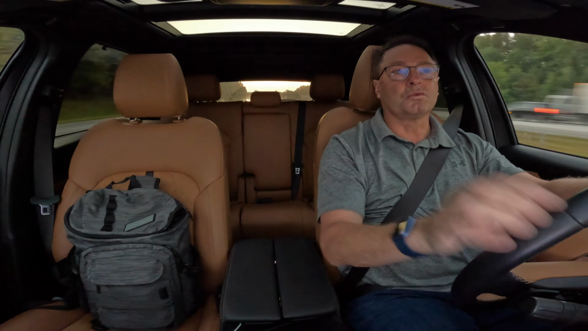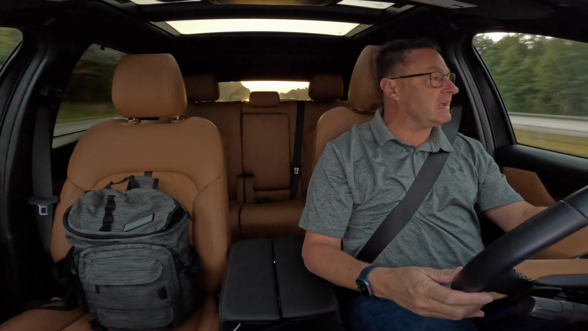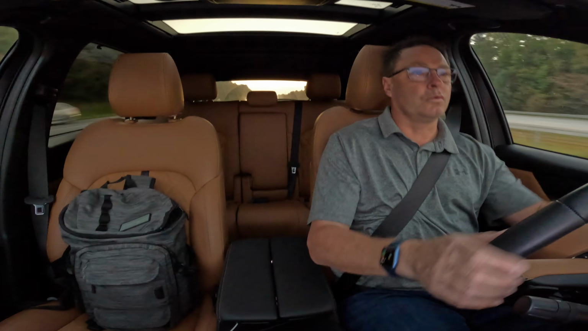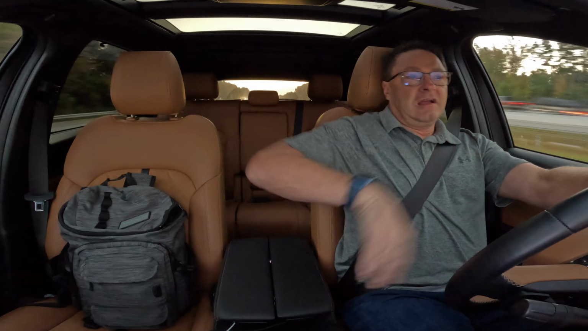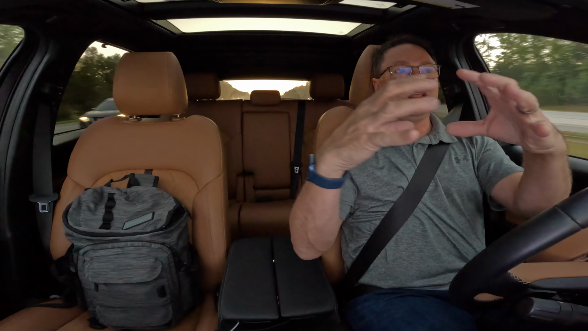I'll tell you what works really well, the heated seats. If you put it on the number 3 setting, the highest intensity, it gets really warm. And for me, I like my lower back muscles loosened up, and it really does free things up here.